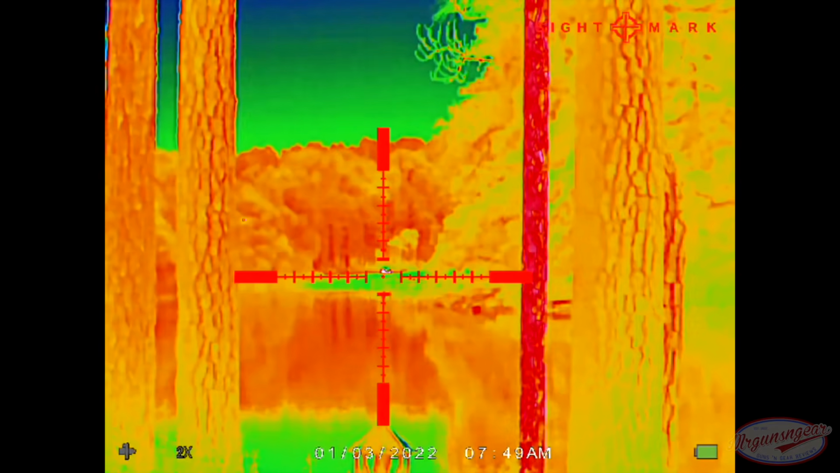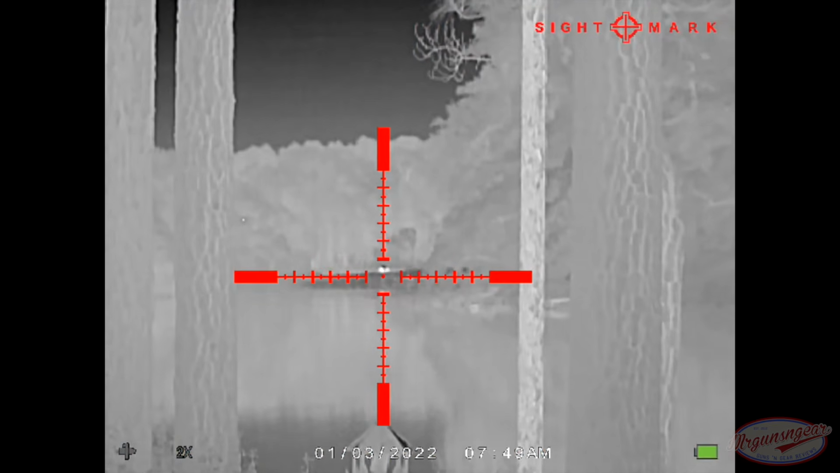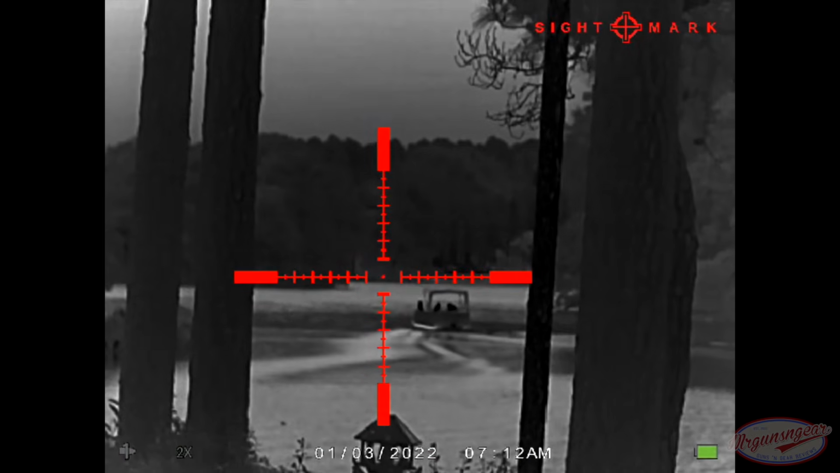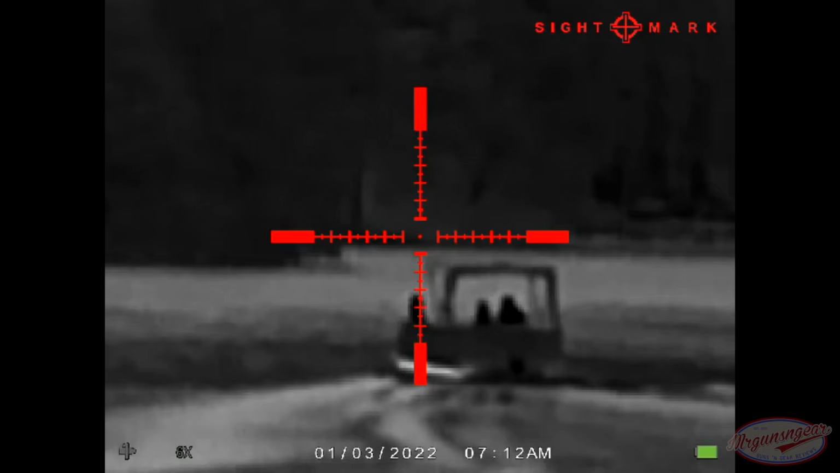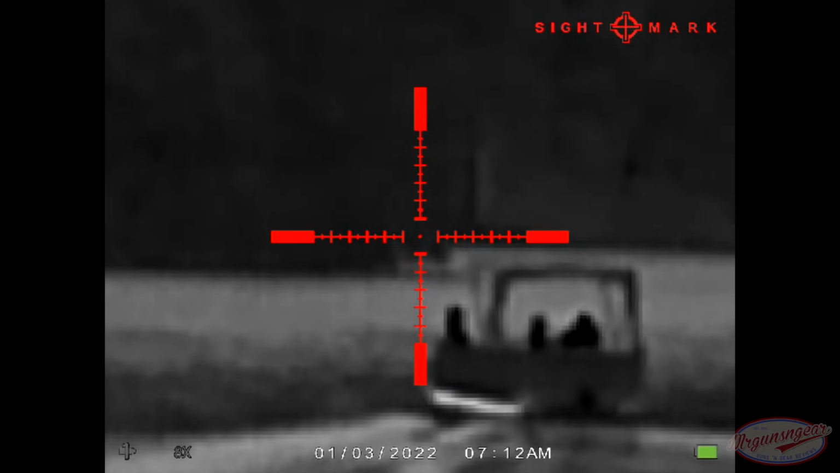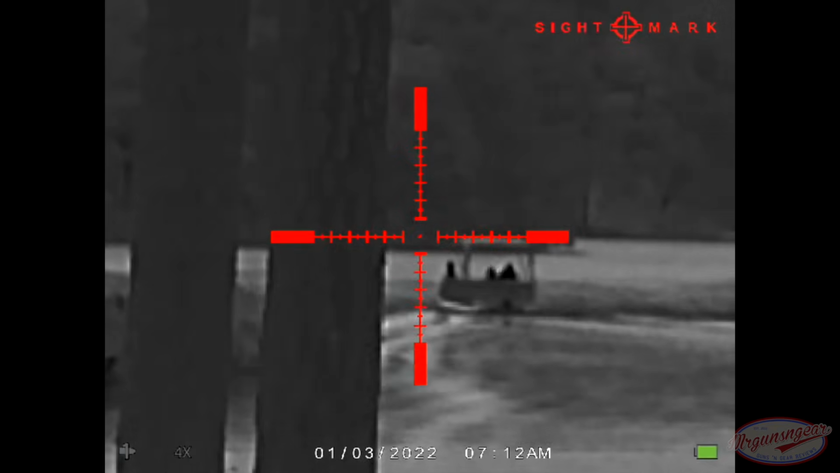Pleasant surprise on that one. Work through different color palettes there. That boat's probably right now about 350 yards away. And obviously moving out beyond that, you guys get an idea of what everything looks like there.